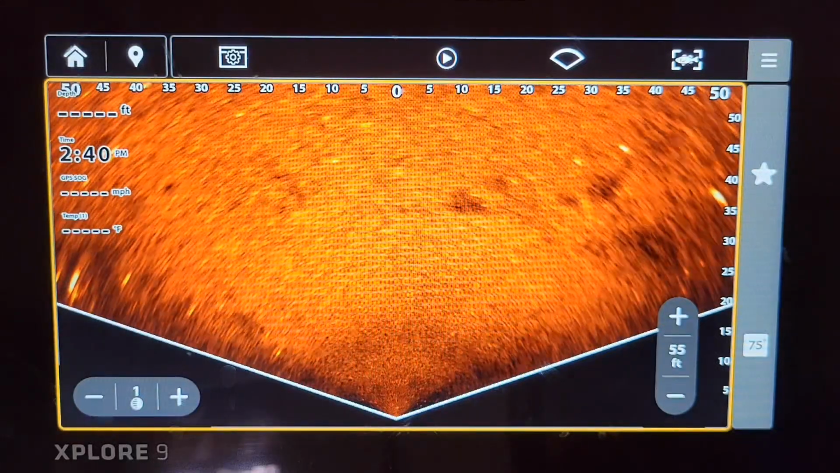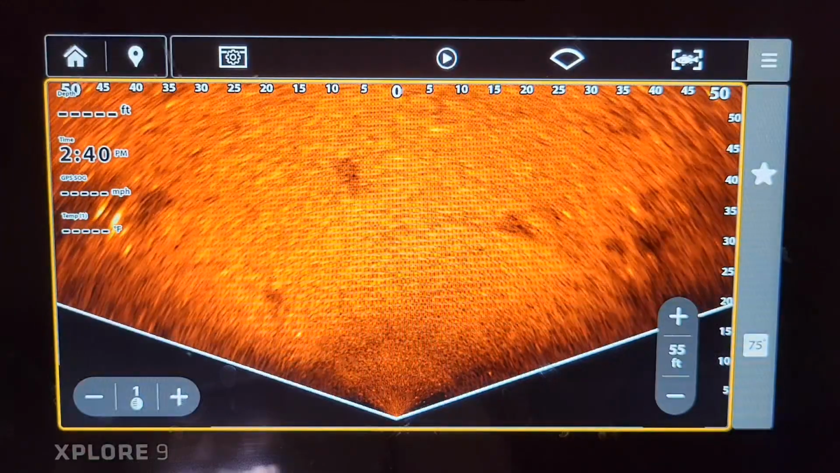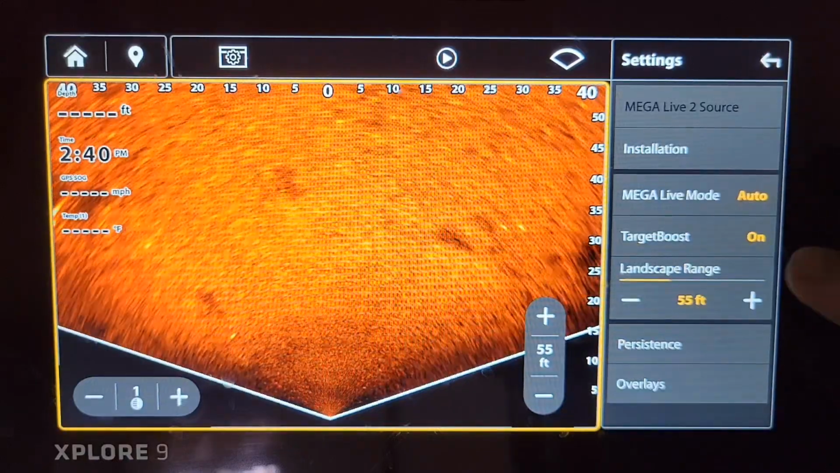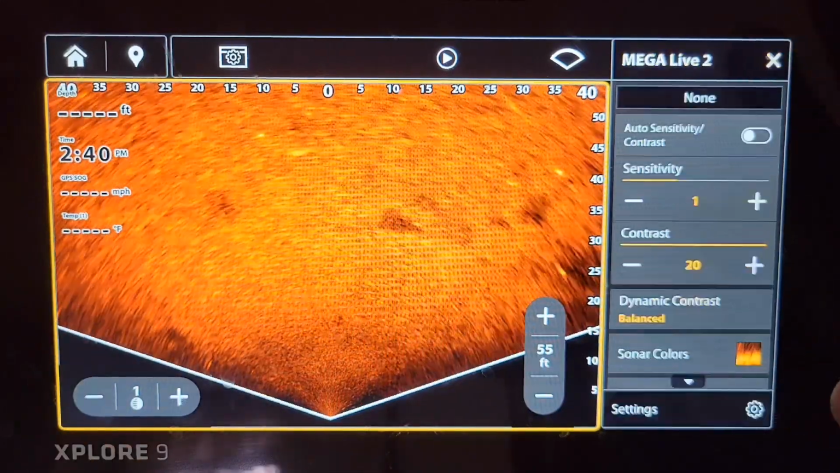It just wasn't happening. I tried some different settings, adjusting them up and down, trying to pick it up. I did put the target boost on. If you want to go to target boost, you could go down here to settings, and you have your target boost. I have it on right there. It kind of makes things stand out, these hard returns like this right over here and stuff like that.